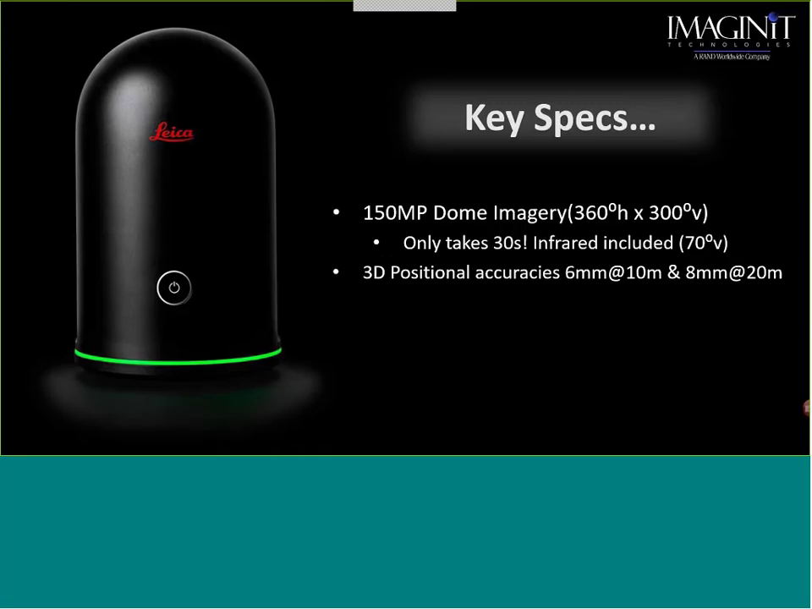Another one is your 3D positional accuracy. We are getting 6 millimeter at 10 meter, which is approximately 1/4 of an inch at about 33 feet. Okay, and we're getting a range accuracy or a positional accuracy of about 8 millimeter at 66 feet. It does have a range of up to 60 meters with a minimum range of about a meter or a little less, okay?